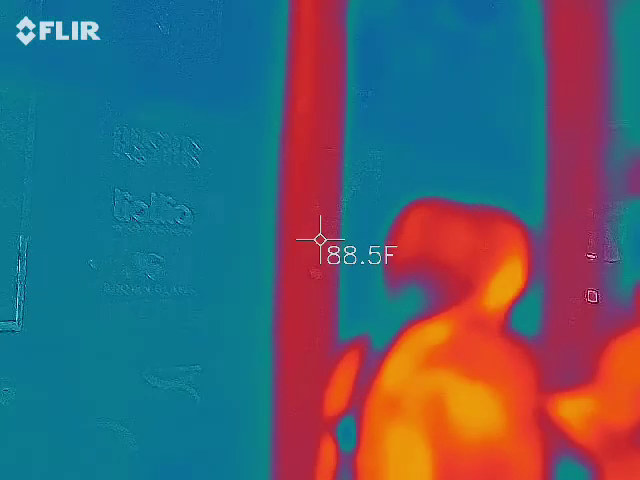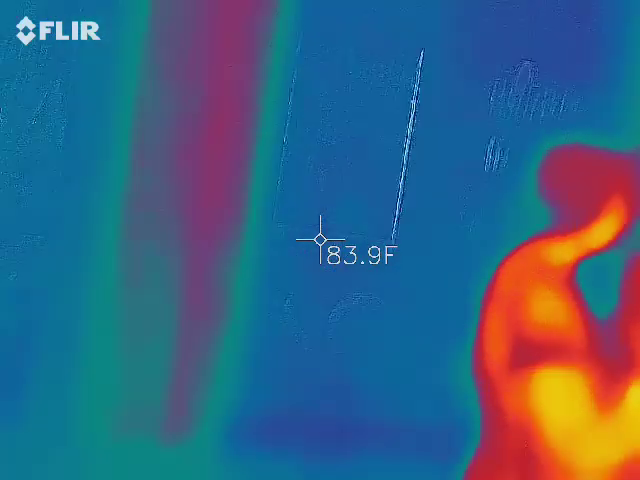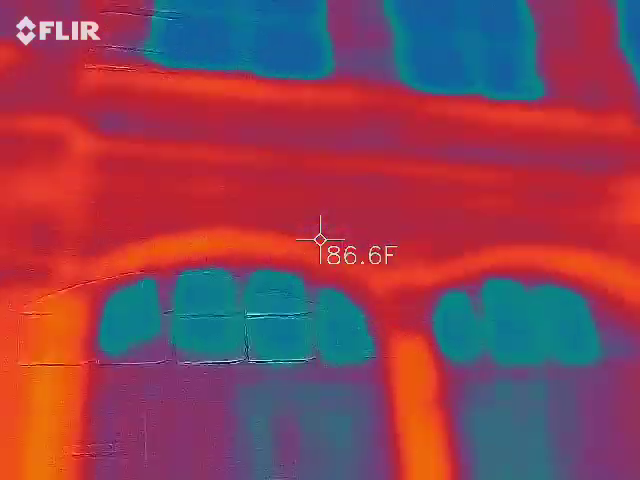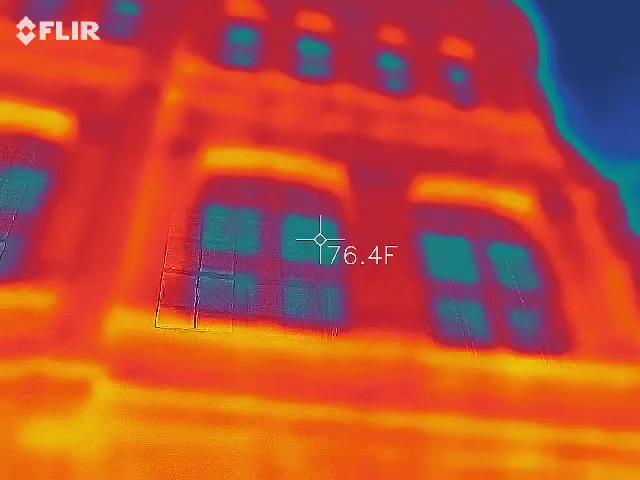It was the ship out there. No, he was walking around. That's okay. He's going to listen to the audio later. He was back there. Let's do it at least 6 times.